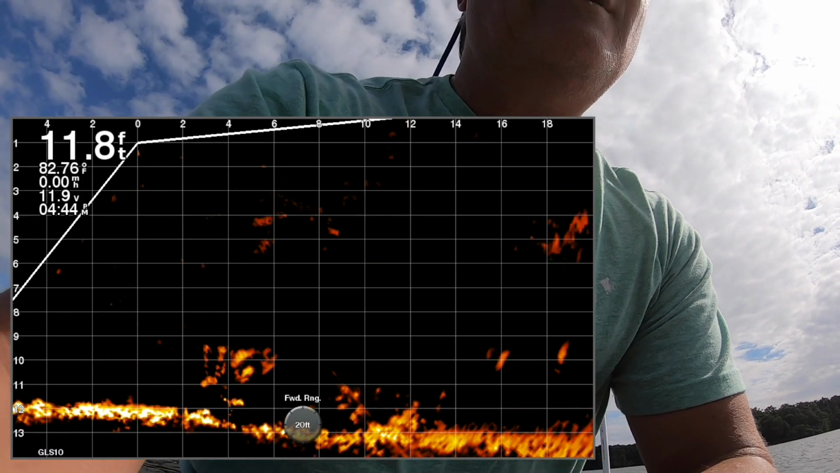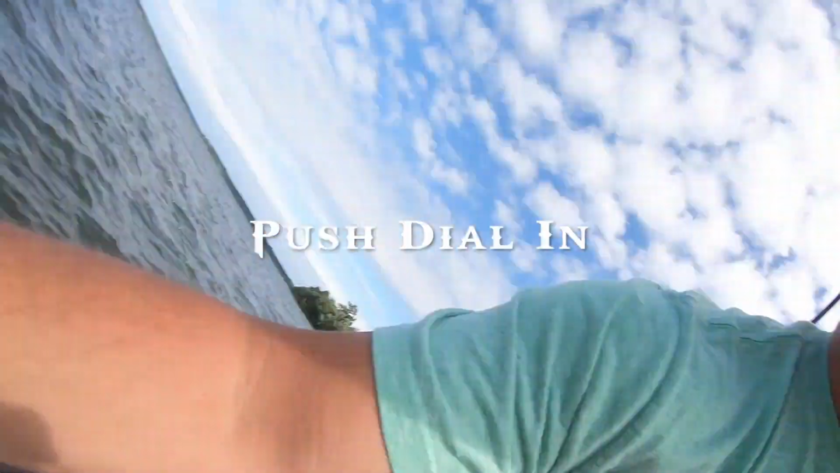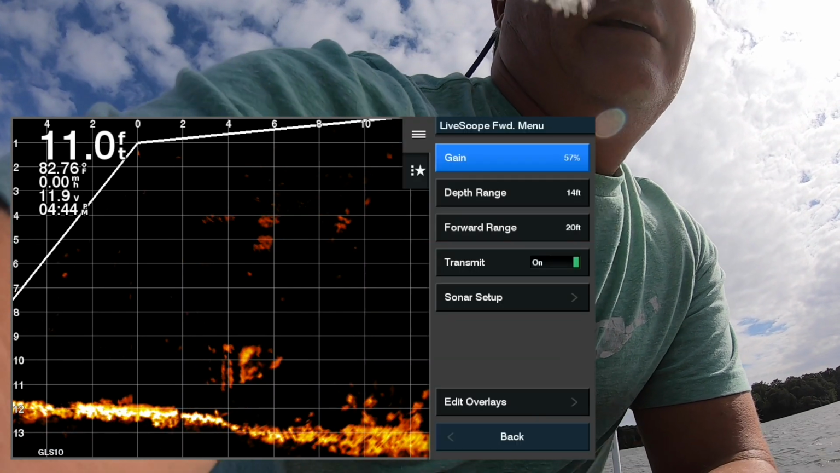So you can actually have quick access to the forward and gain by simply pushing that button right there, and you can actually tweak gain by simply turning the dial, which really makes it nice and convenient. So let's go into some of the other stuff.